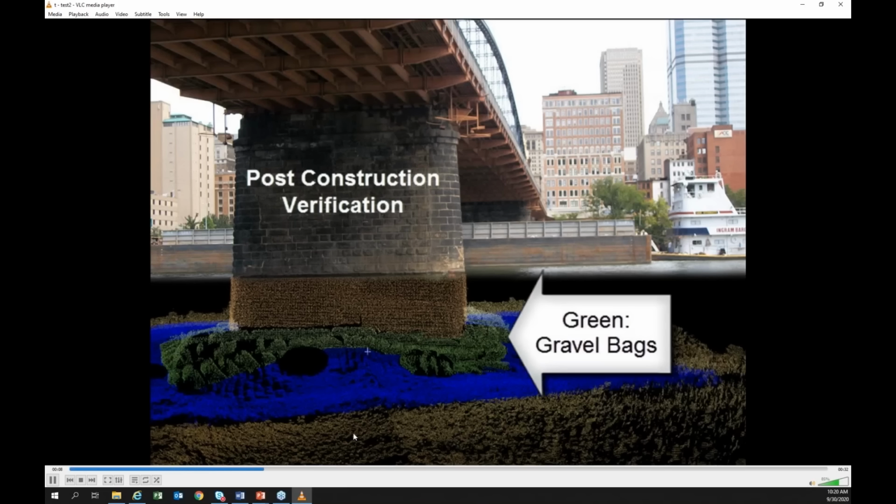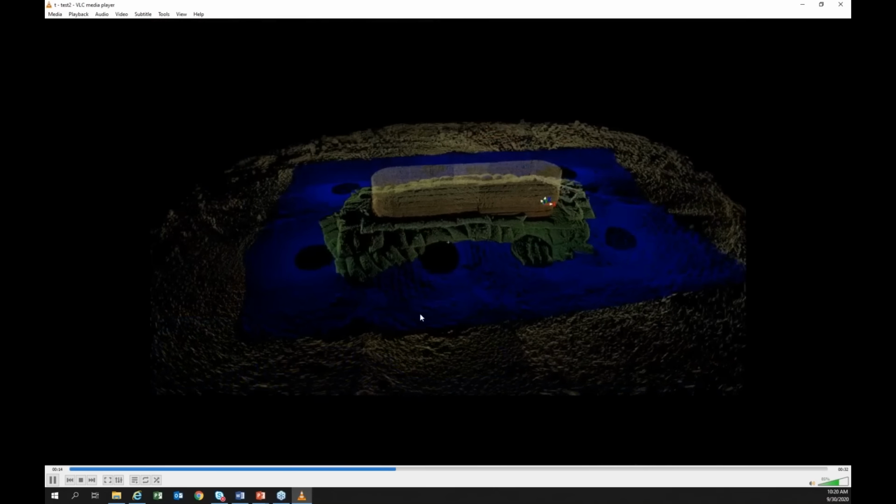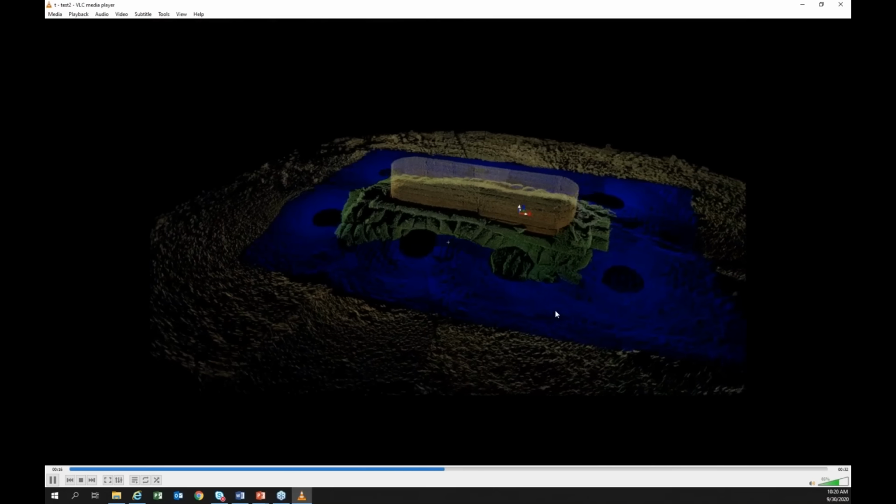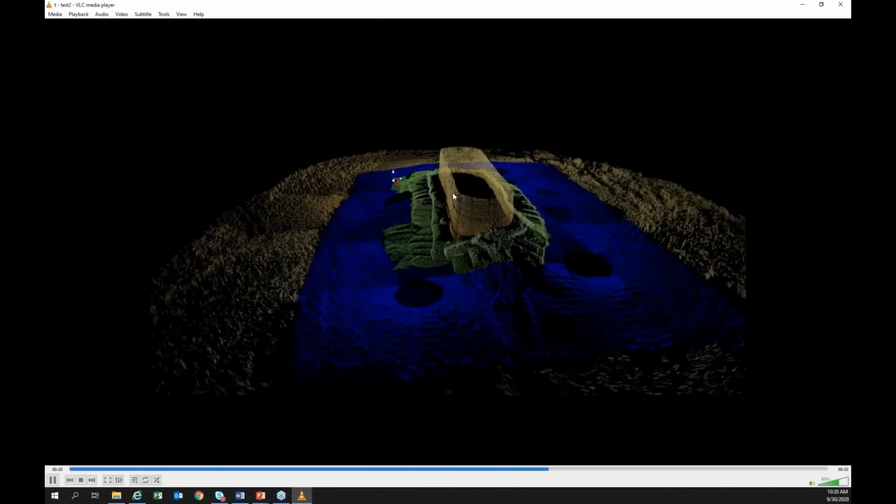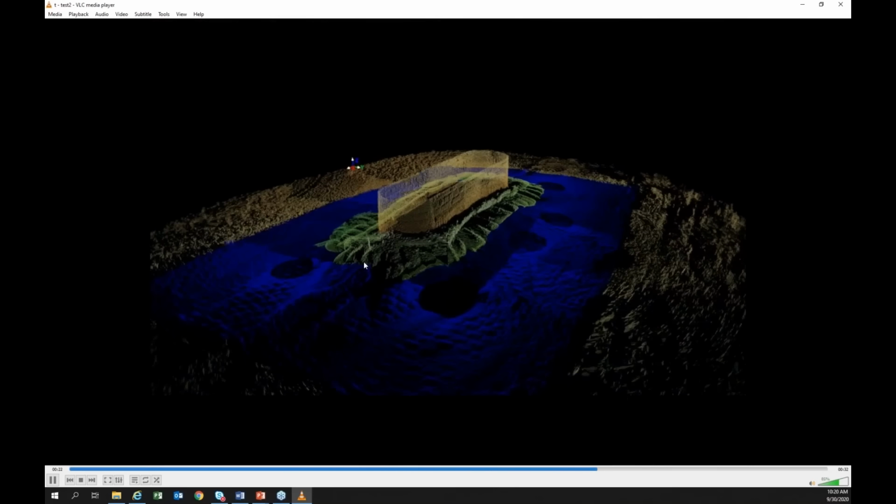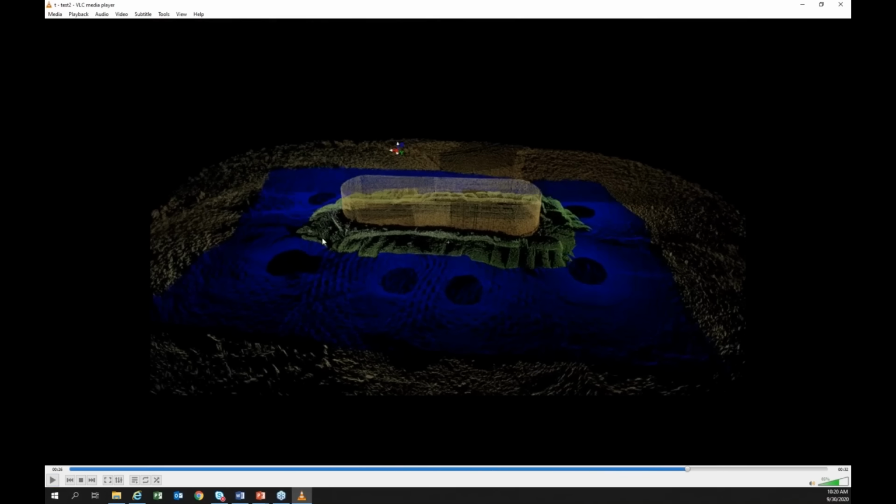So the brown is the natural riverbed. The blue area is a concrete mud mattress. And this brown section here, that's the structure of the bridge itself. And then right around the structure is gravel bags. So the municipality that runs the bridge, maintains it, gave the contractor a specification.